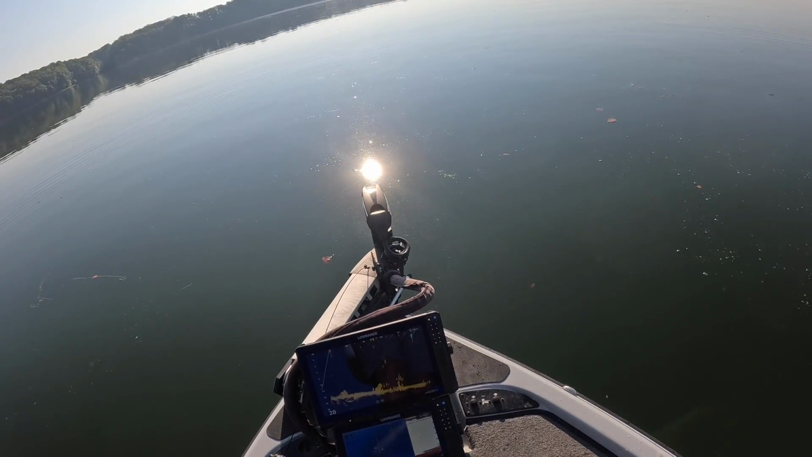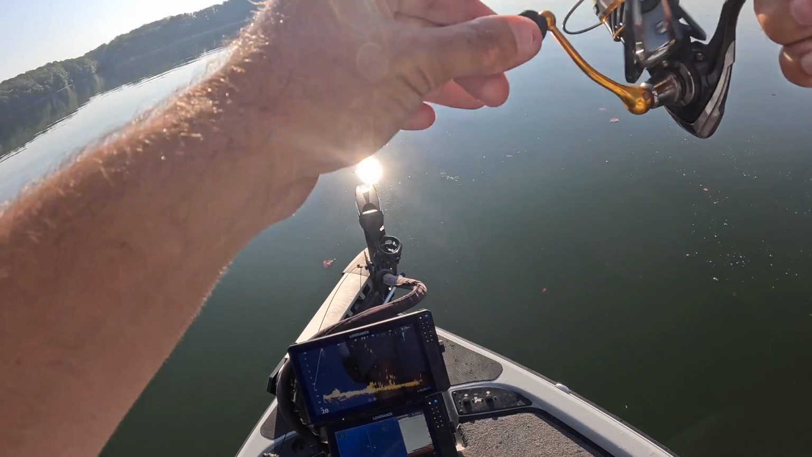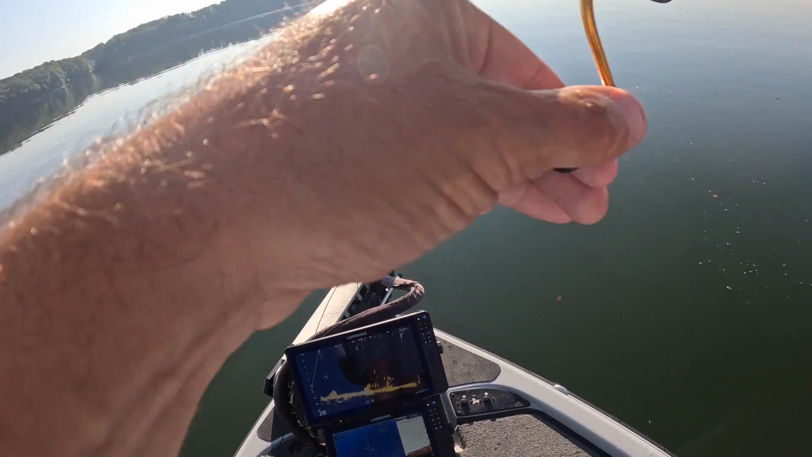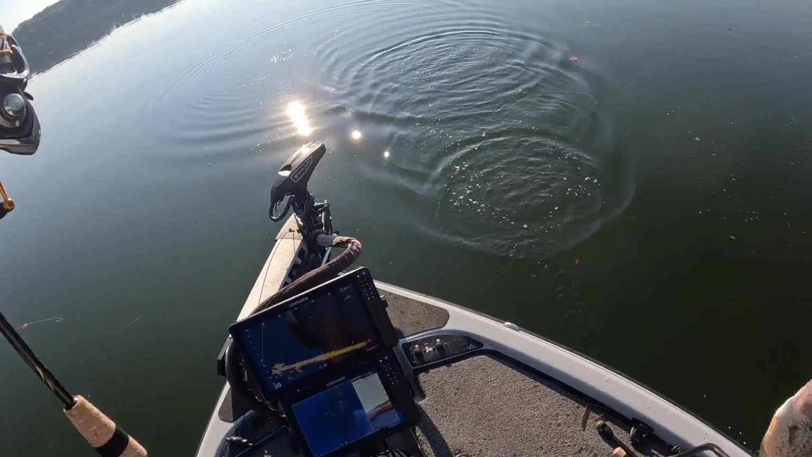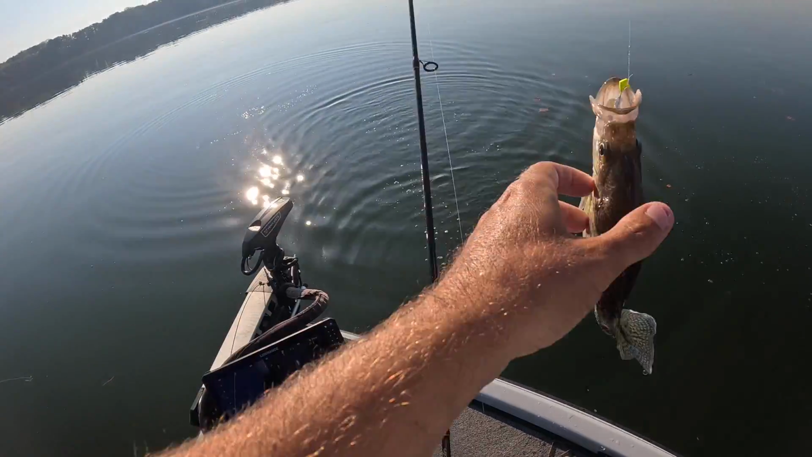There's another fish. I mean, when you get everything firing on all cylinders and the fish are cooperating, you've got the right bait, it's just cast after cast. I mean, there's nothing bad to say about it. There ain't nothing wrong with catching fish. It's what we're all out here to do, you know.